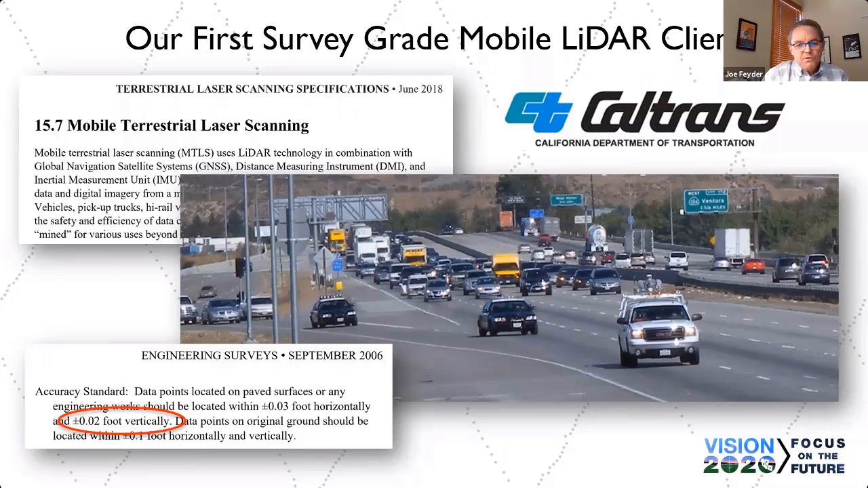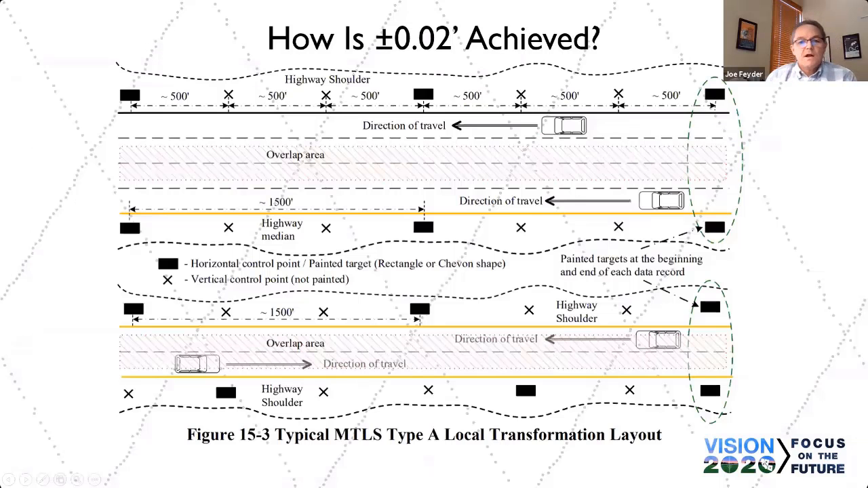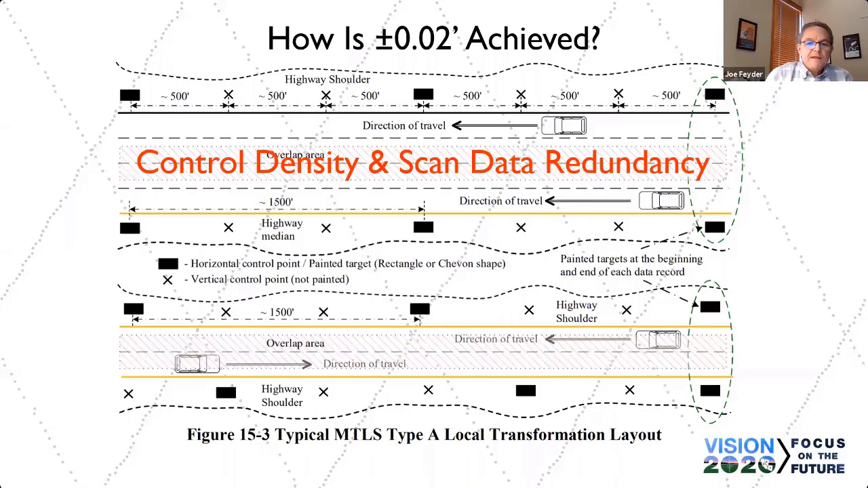We've done a lot with the Caltrans Chapter 15 mobile LiDAR specification in terms of achieving pavement grade data on pavement. It all boils down to getting the right amount of control, and then scan data redundancy. This graphic out of the survey manual shows overlap area.